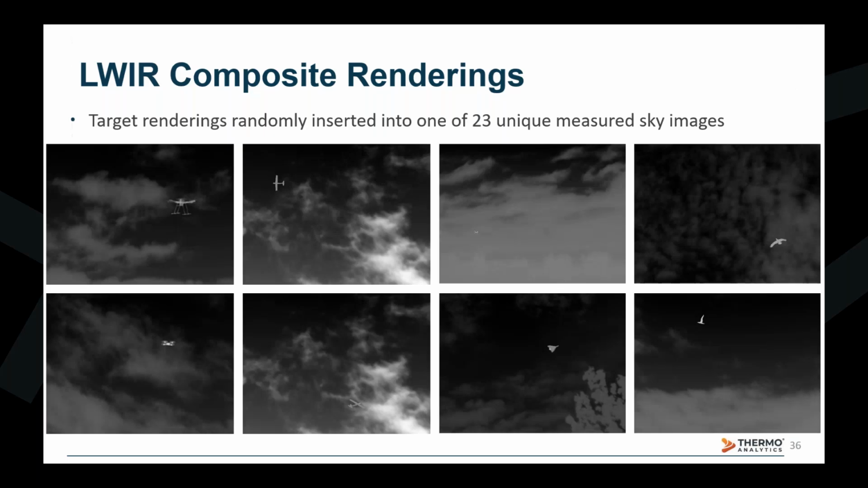Here are another couple sample images with the distractor birds and a few of the other models. These images include fixed wing assets, copter style assets, and the bird confusers, all composited into measured backgrounds. This data set was used for training and testing and yielded the following final results that Logan will be describing.